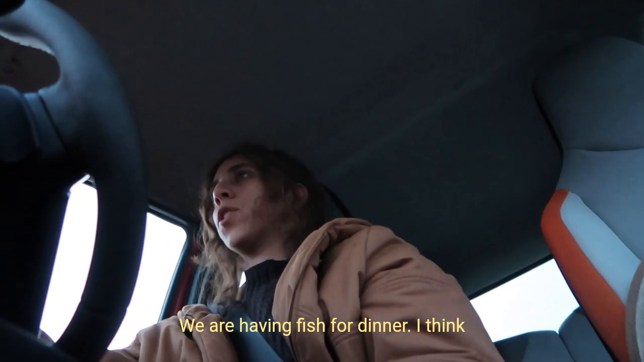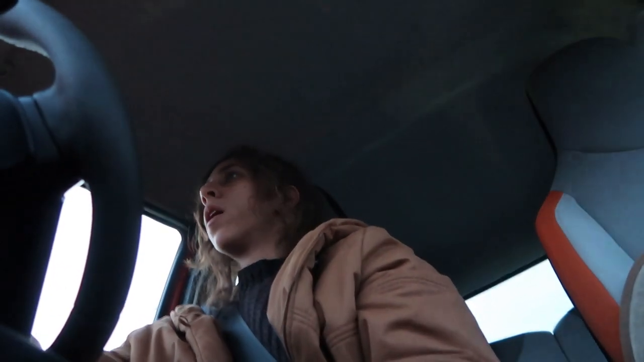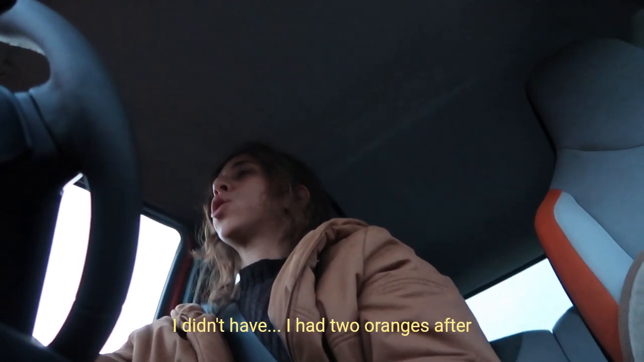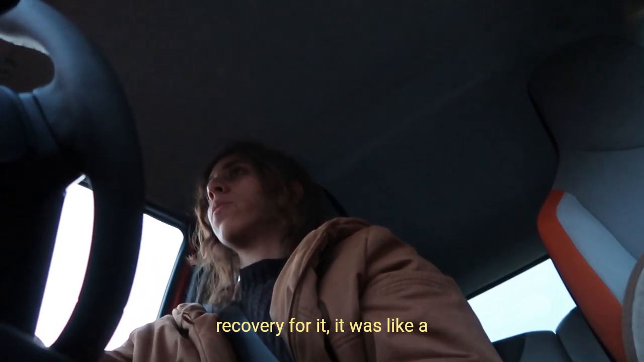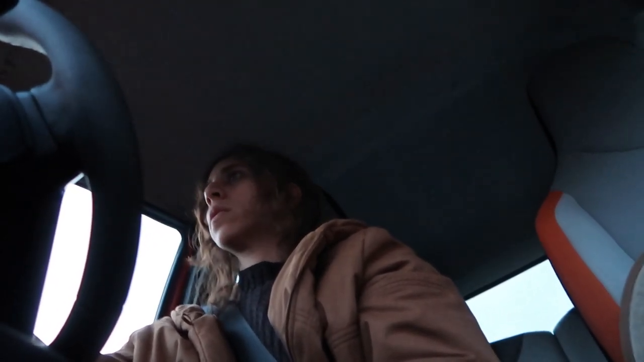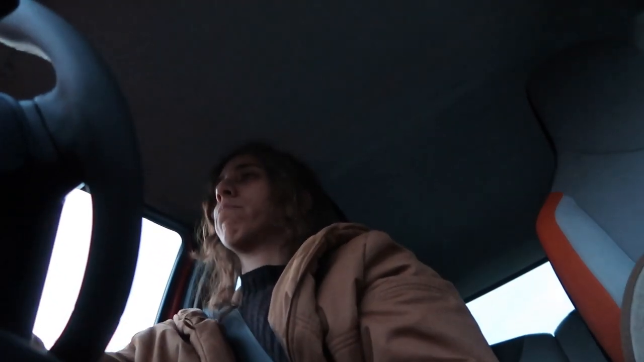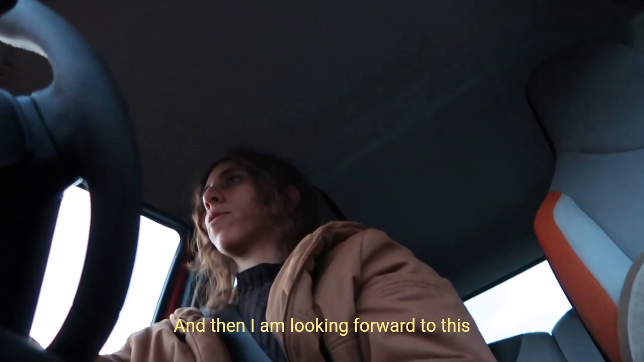We are having fish for dinner. I think it's fresh cod, which I am looking very much forward to because I had 2 oranges after the run. I didn't need much recovery for it. It was a 5K thing. Oranges were good. I had a tiny piece of chocolate on my way out the door, and then I am looking forward to this meal.